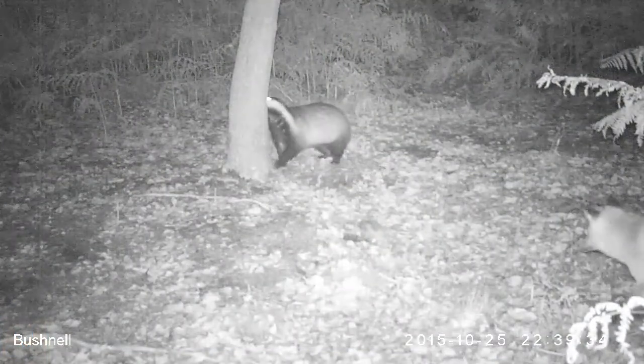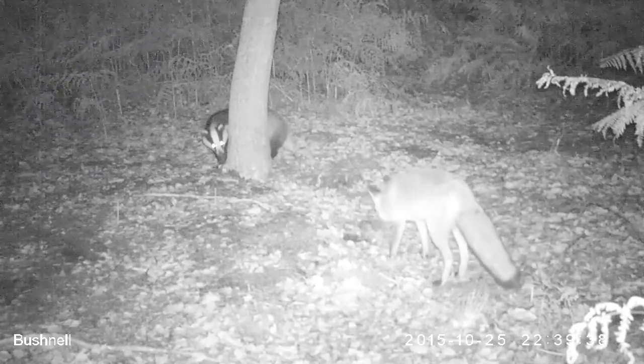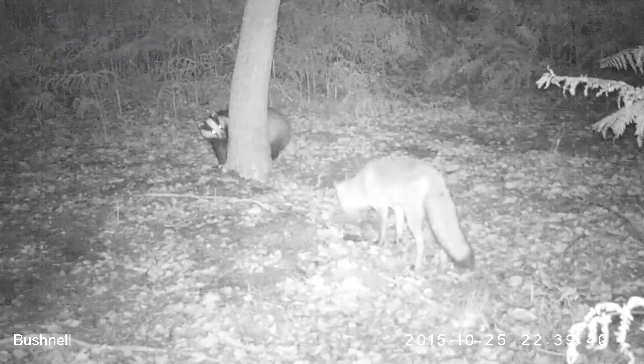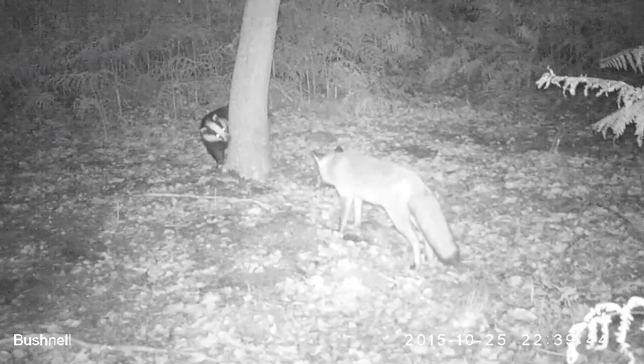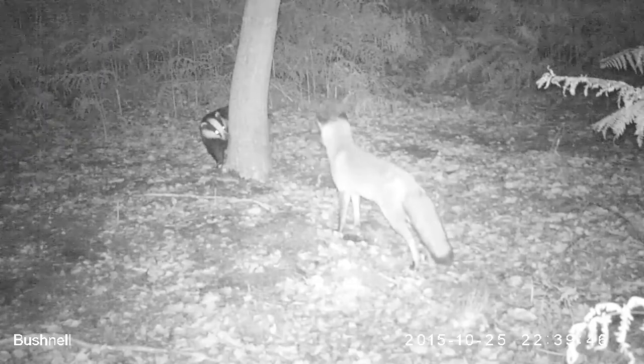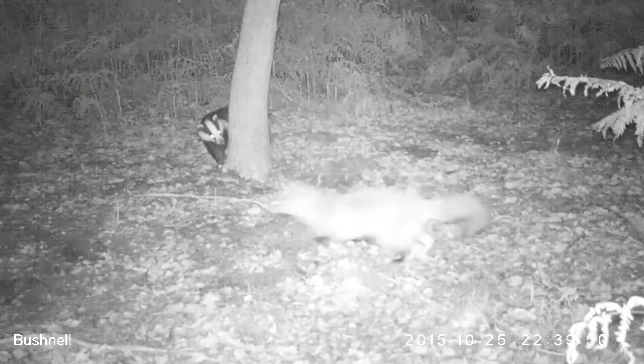We knew that foxes may live in part of a badger set if there is enough space and food. We did, however, not expect to see this, with 2 species coming this close together. Lots of respect, but no aggression.